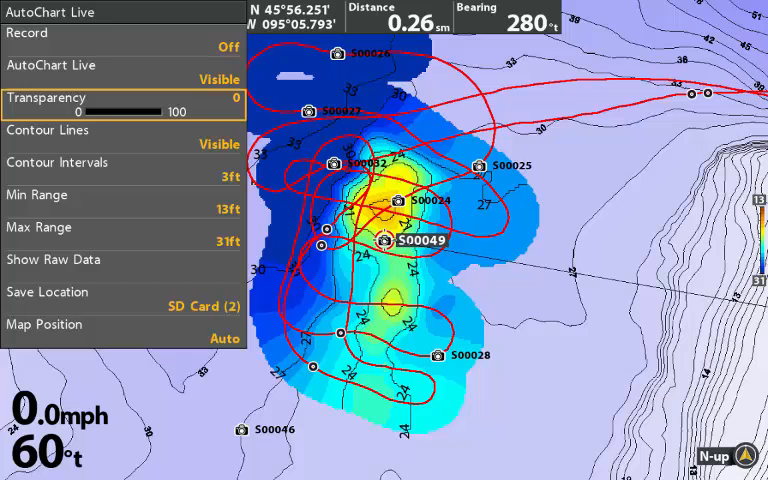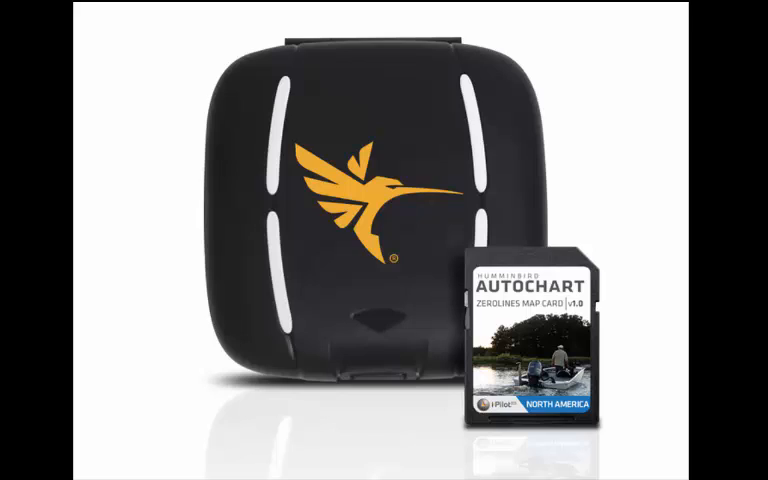You can use the internal memory, but it is limited. I highly recommend you buy a Zero Lines card, which will store all the mapping data that you will probably do in your lifetime. This card can then be used in any Humminbird model that has the Autochart Live feature.